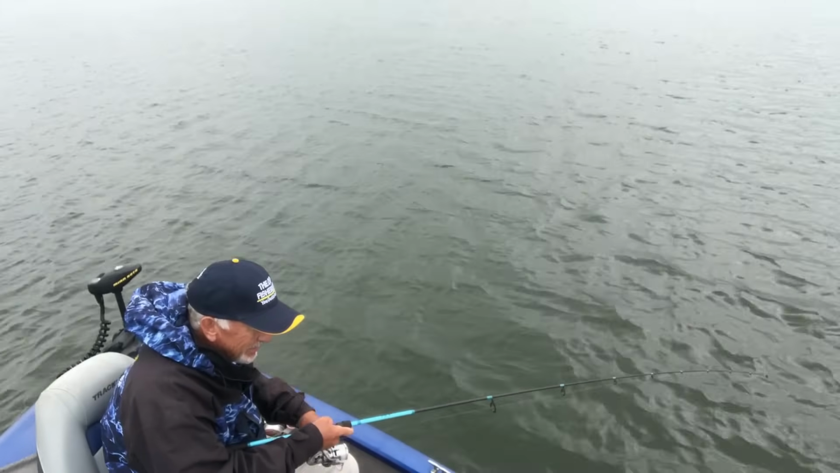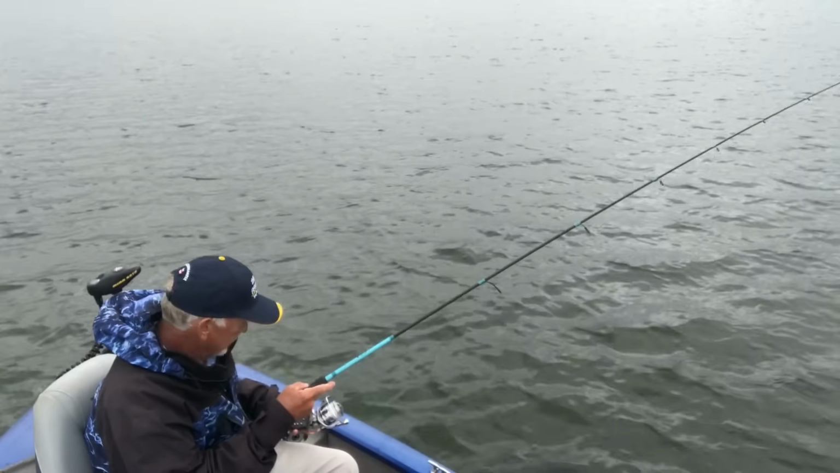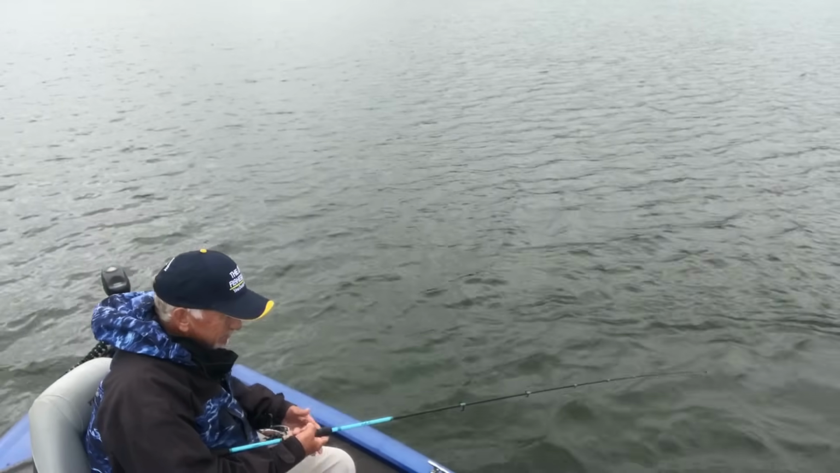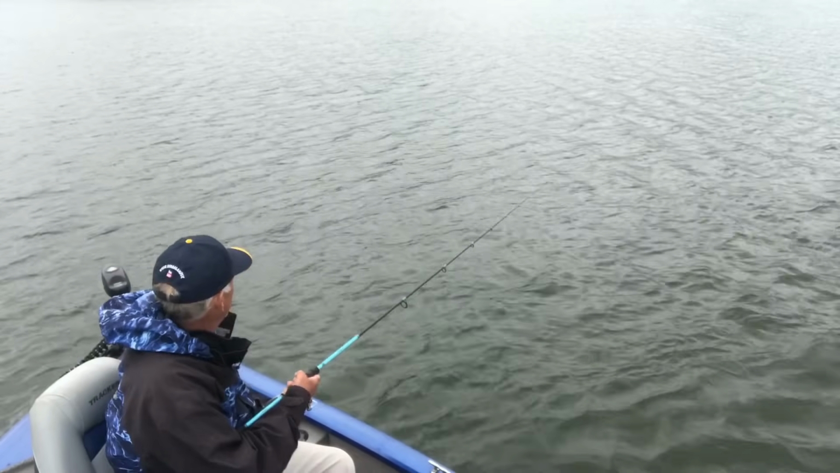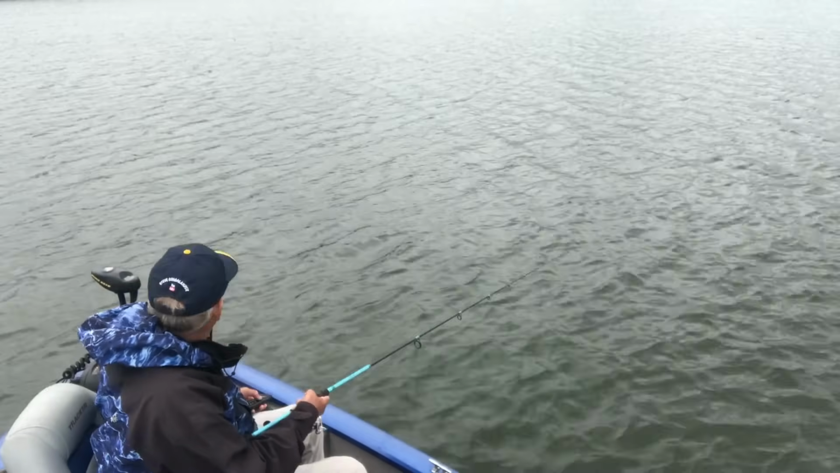It's got to make them bite. They don't want to bite. Them bass don't. Got to have them perch to make them jokers bite. Get them perch in there and they get all in the feed. But that was a bunch of bass right in there.